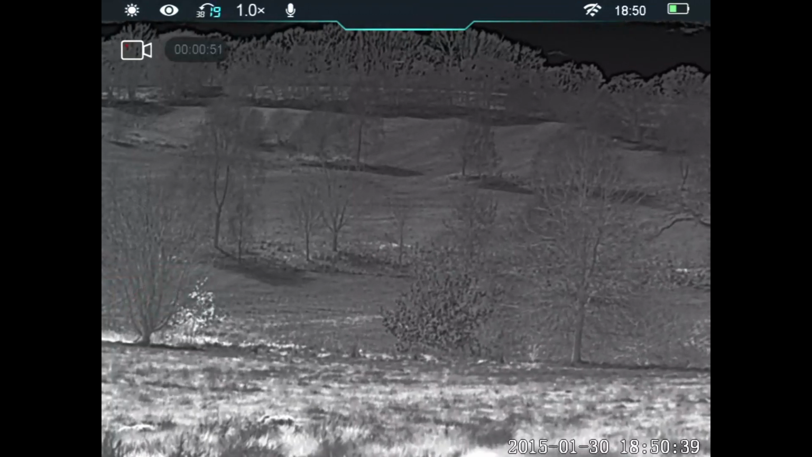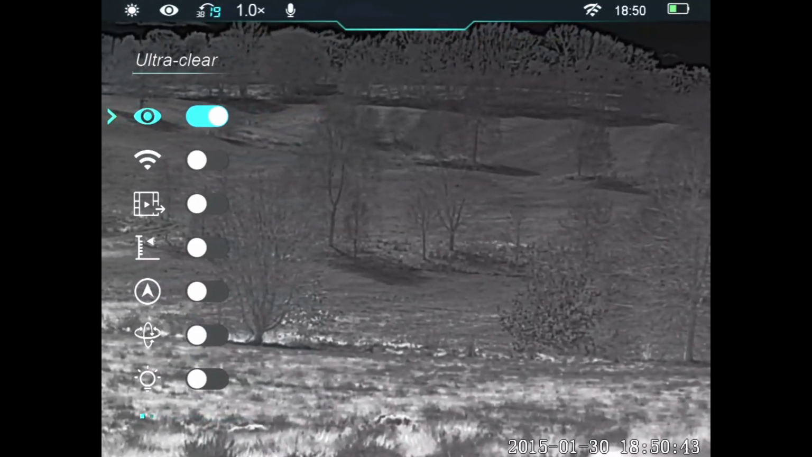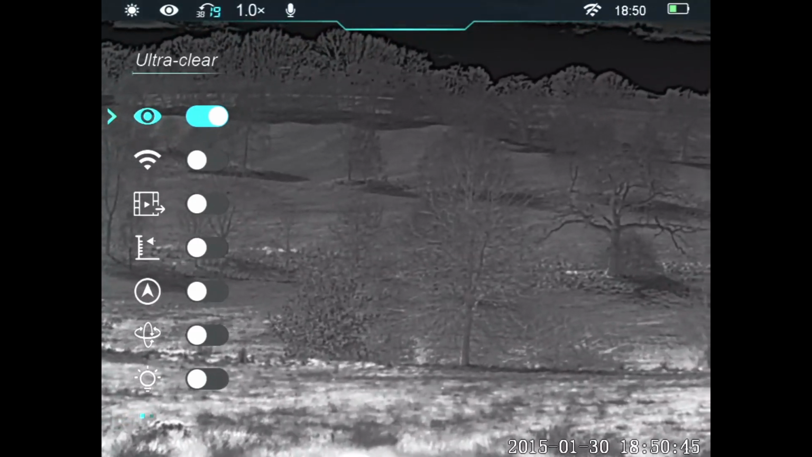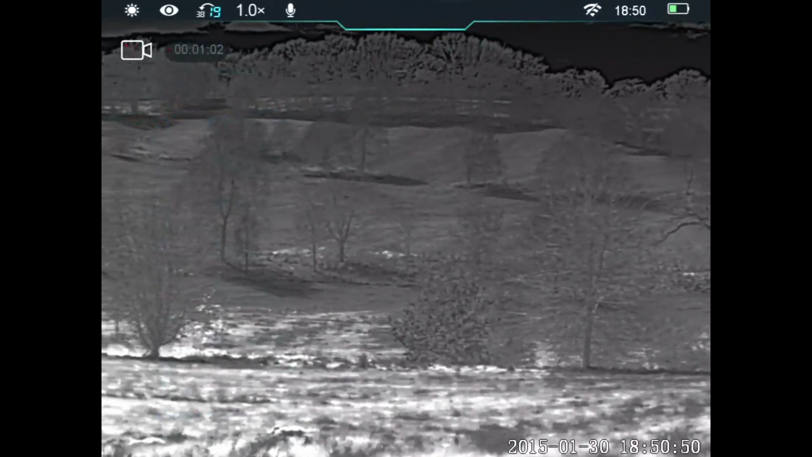Turn that off, press and hold that, and it brings up the full menu system. As you can see, you've got accelerometers, you've got all sorts on there. That keeps that nice and good. Press and hold the menu button again.